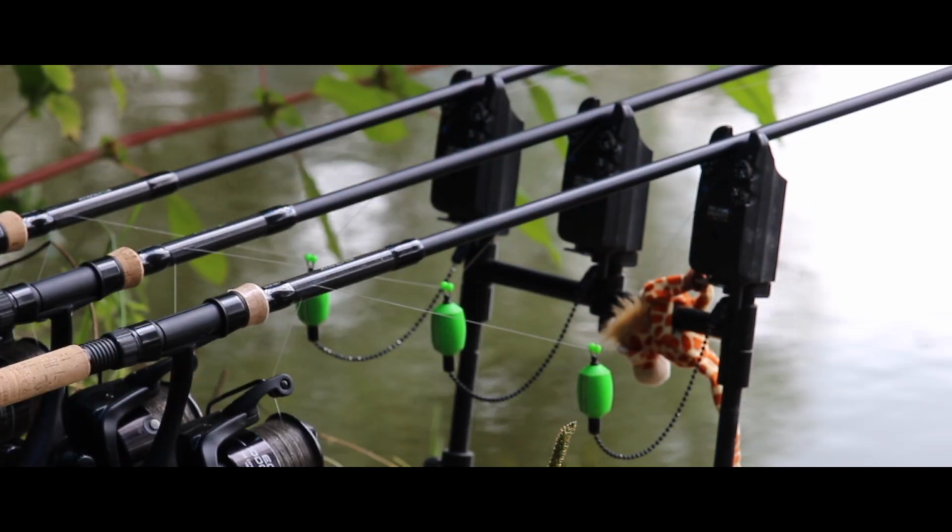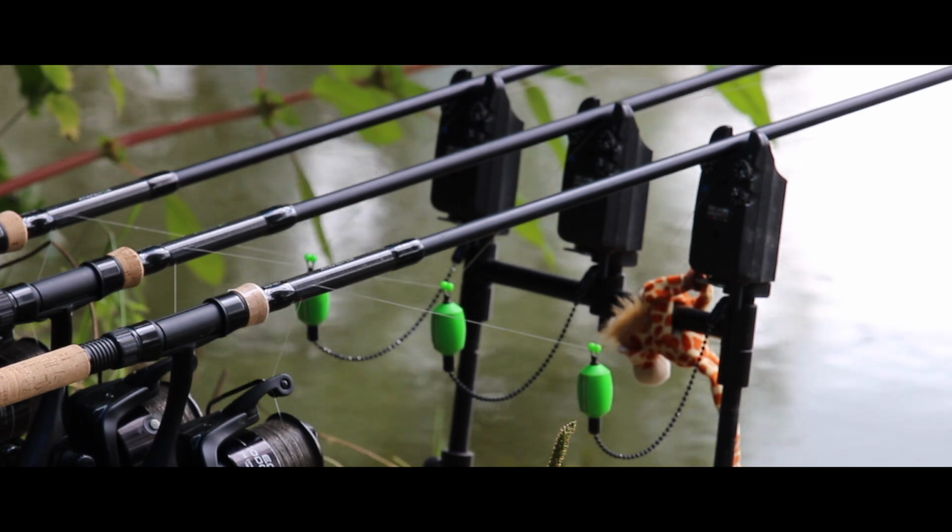I think nowadays, in this modern age, technology can really help us with fishing. You know, bite alarms were brought out, people didn't like them. Now they're a given within carp fishing. And there's a lot of other stuff along the way which gets used, where technology has advanced so much, it's given us different options to make our fishing that bit easier, maybe more effective.